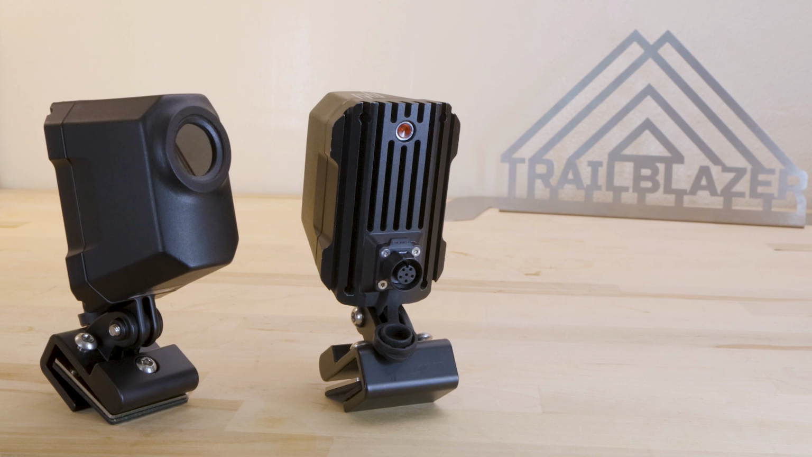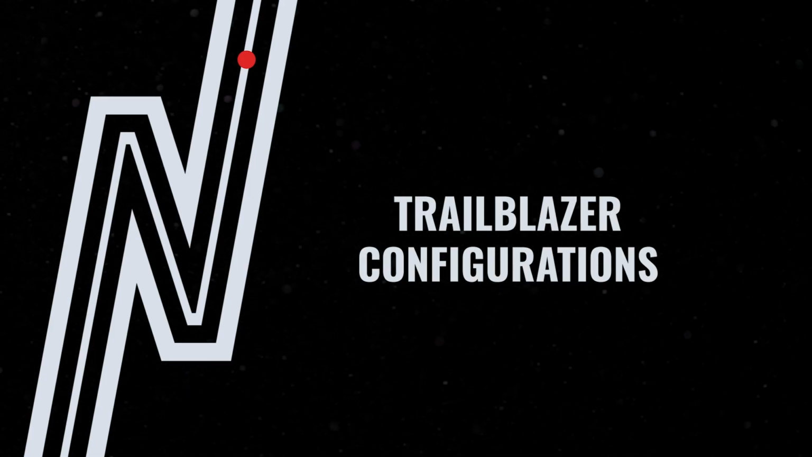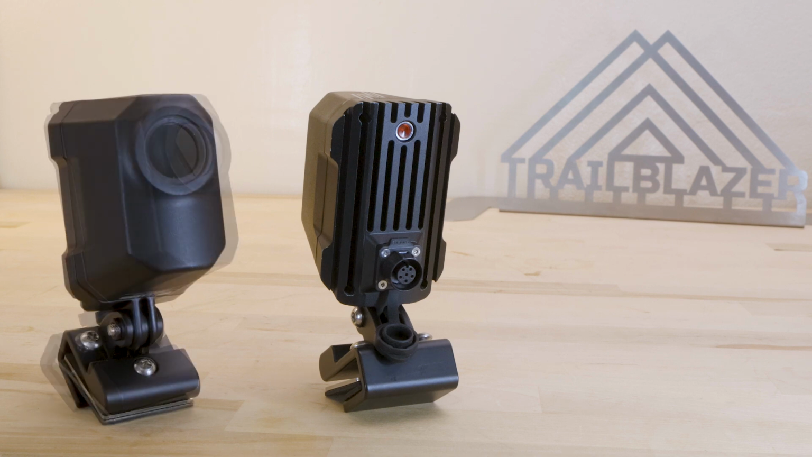This video provides an overview of the 5 models of NightRide Trailblazer and their related accessories that are now available for purchase. You should note that there's 2 major configuration differences in the NightRide.